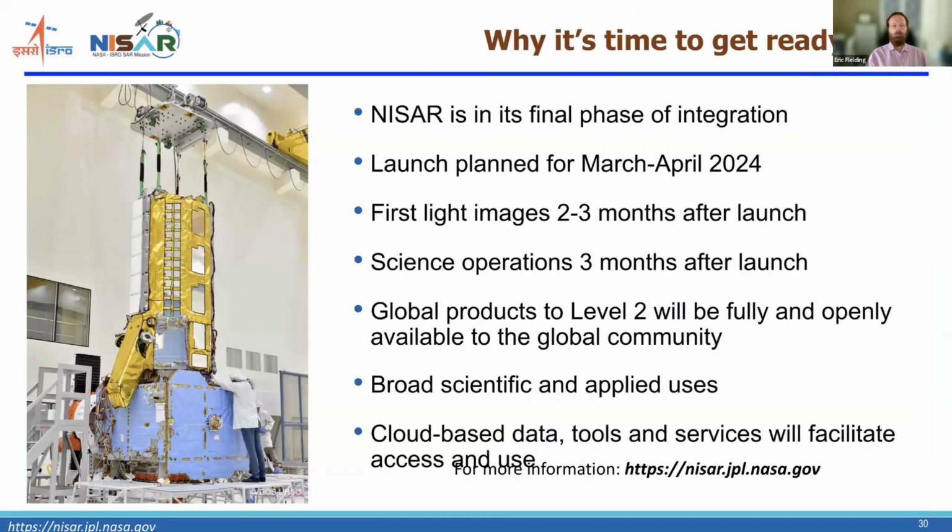So the NISAR instrument has the radar part, this upper part that happens to have this gold colored foil. It's not foil, it's an insulation.